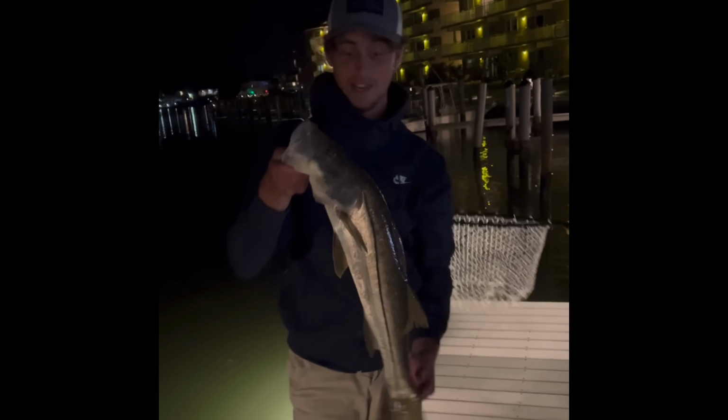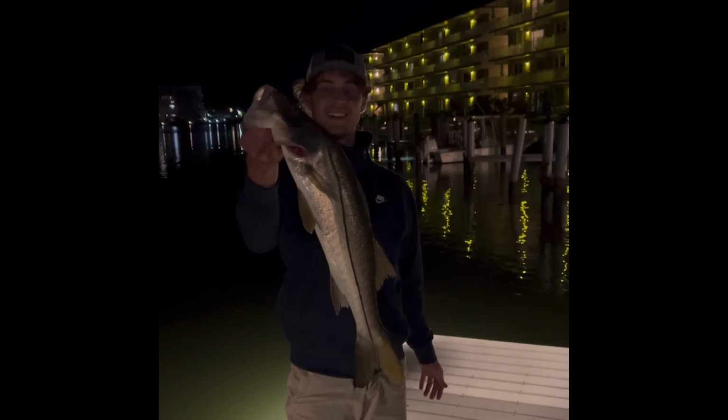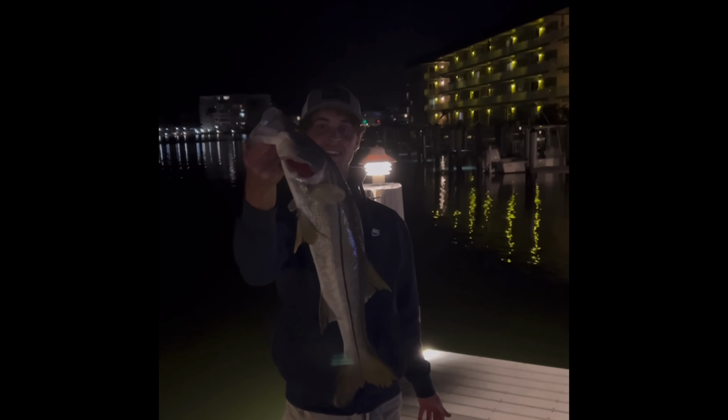But anyways, it was late at night, and I was sitting there out on the dock doing some snook fishing. And I don't mean to brag, but I did actually catch a pretty nice one. Here it is. Oh my gosh, it's pretty big. Let's get pictures now? I think I'm videoing too, so. Wait.